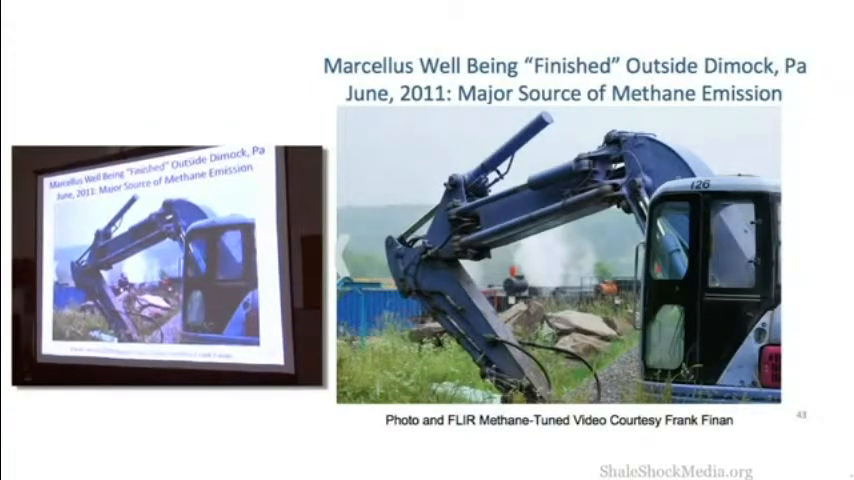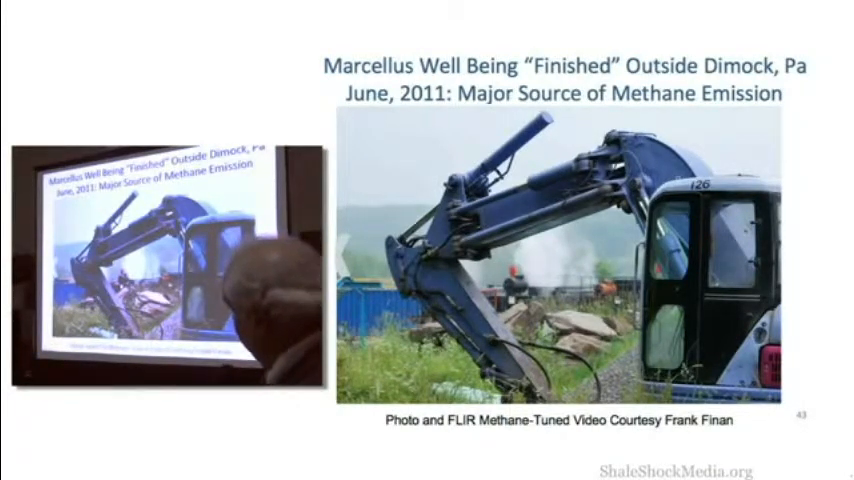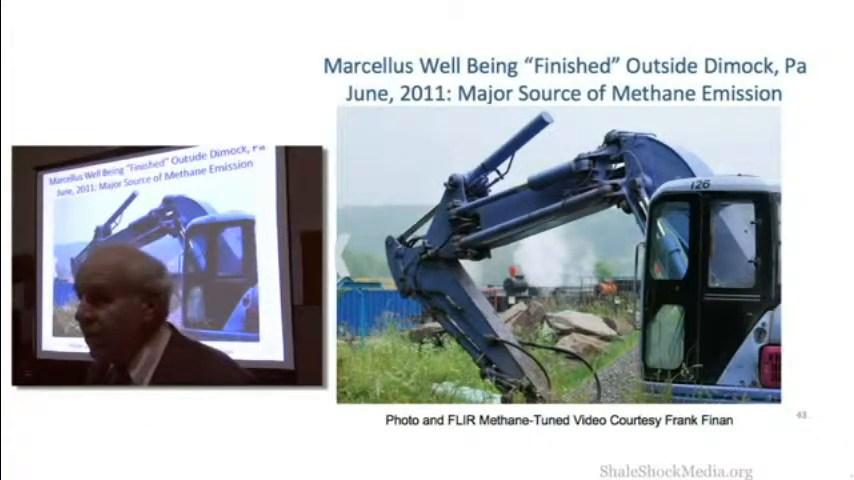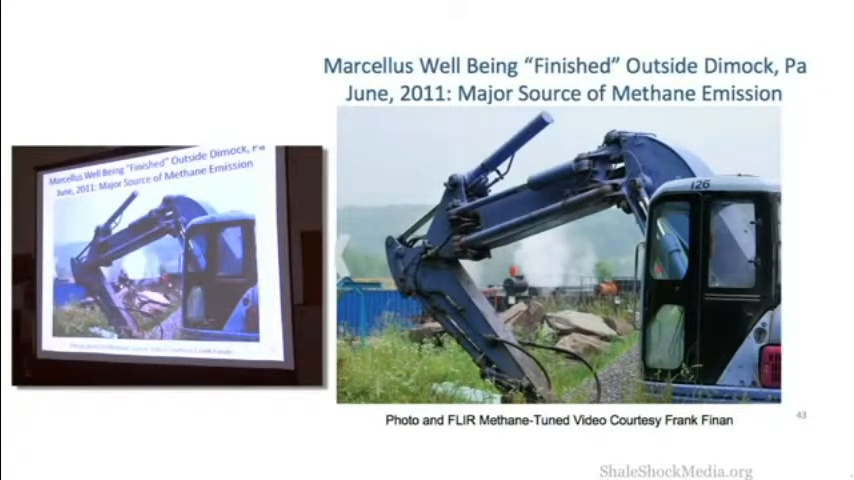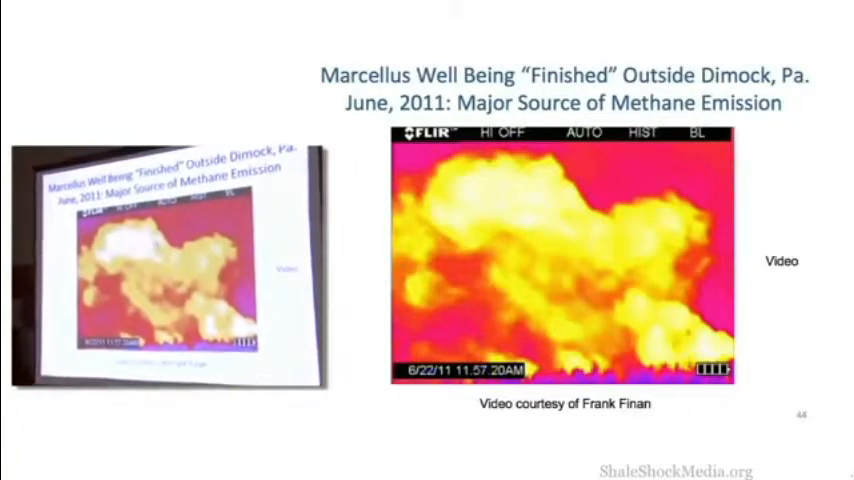Here you see water vapor. You can see water vapor with the naked eye. For scale, here's a piece of heavy equipment. Now I'm going to show you a video that was taken with a special camera called a FLIR camera, forward-looking infrared, which can be tuned so that what it sees is what the human eye cannot see. It can see heat, for example. If it's tuned to see heat, it can see hydrocarbons. Ooh, you can't see methane. It's colorless. But you can see it with a FLIR camera. And so you're going to see a video. And I'll explain what you're looking at here.